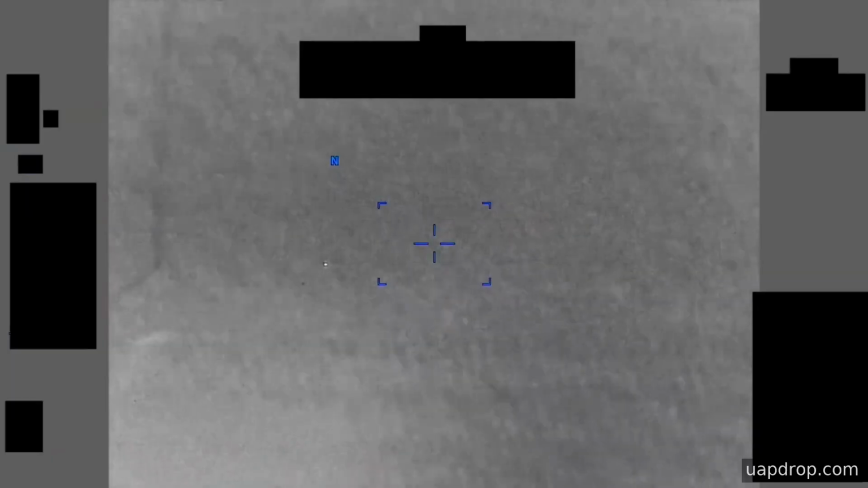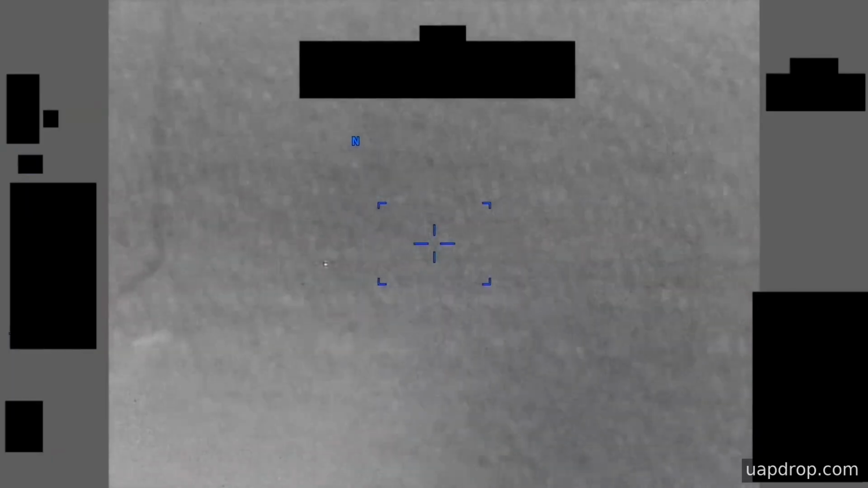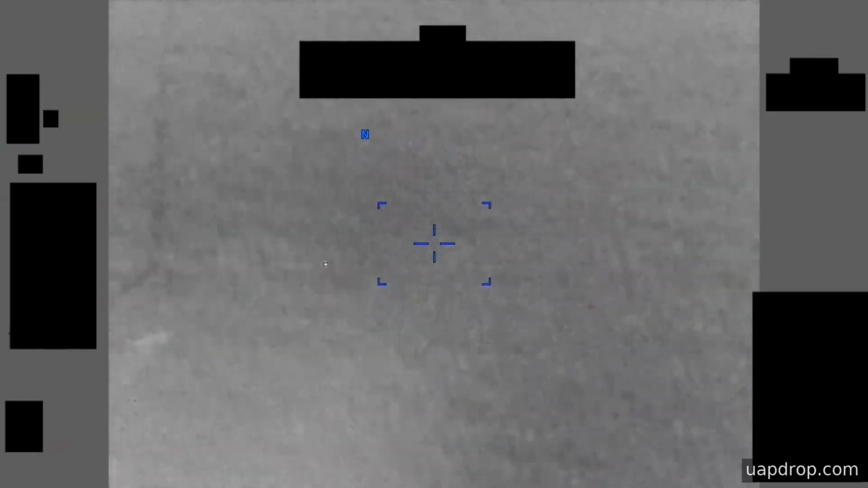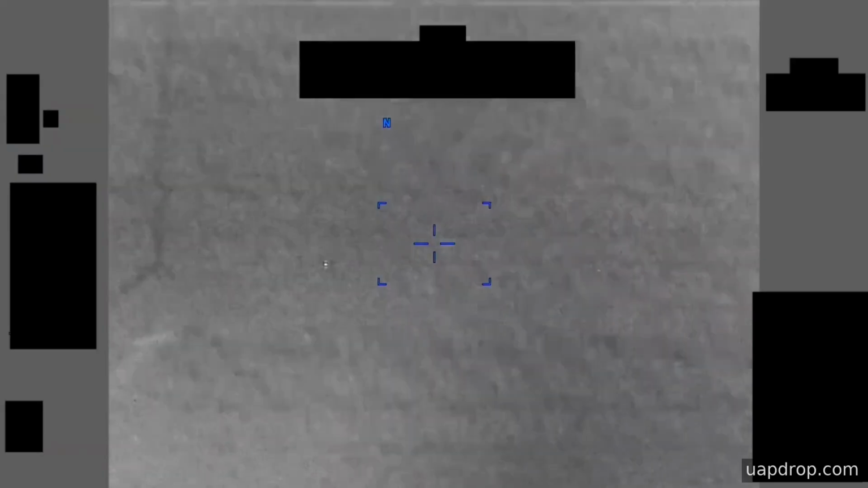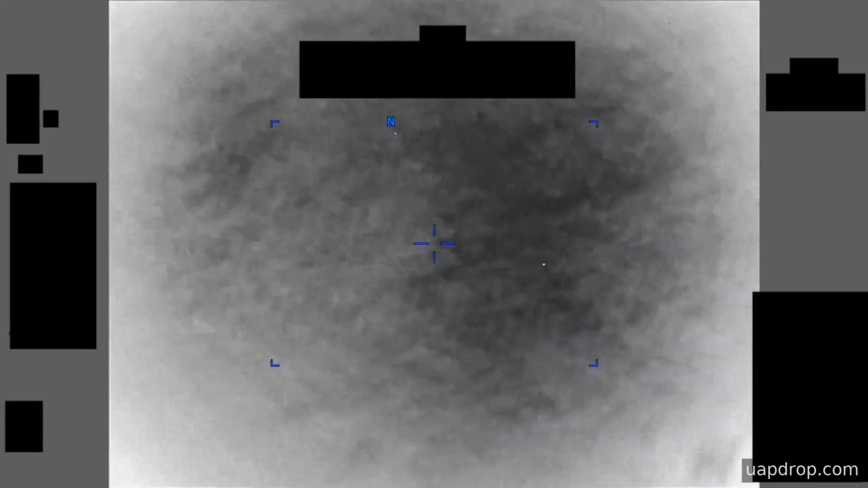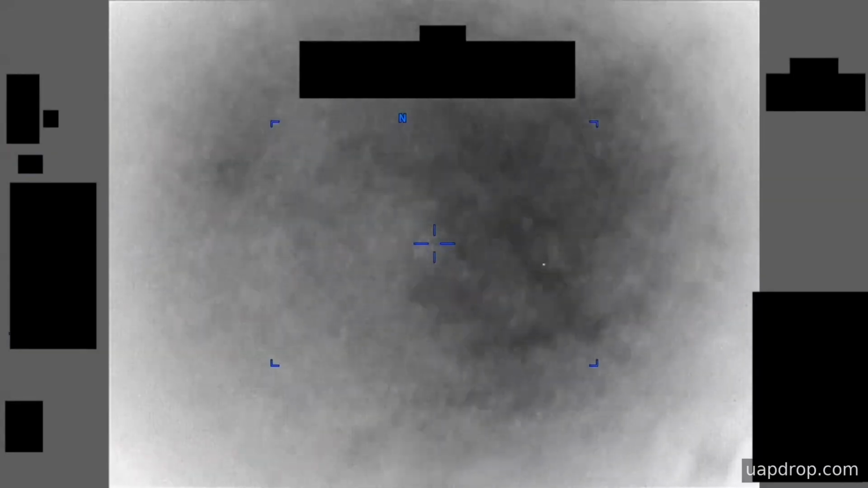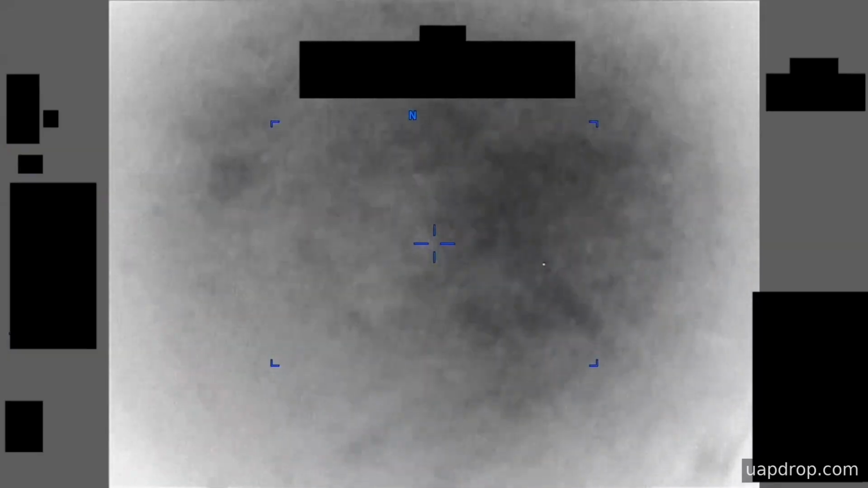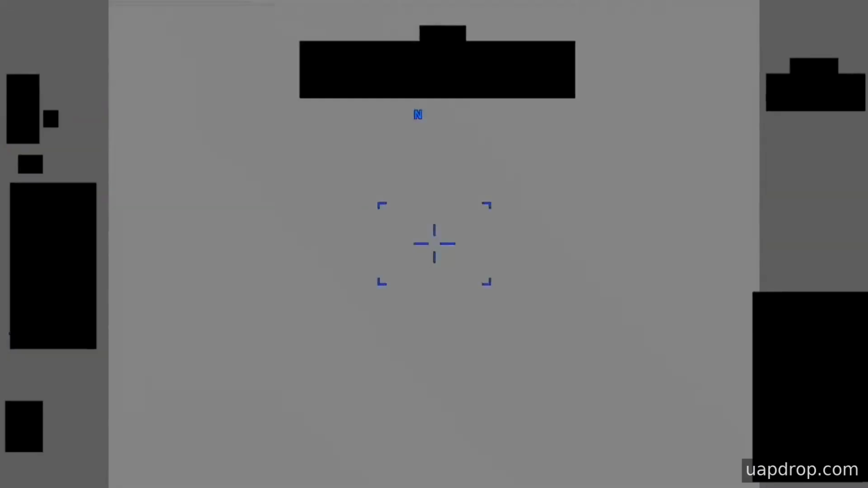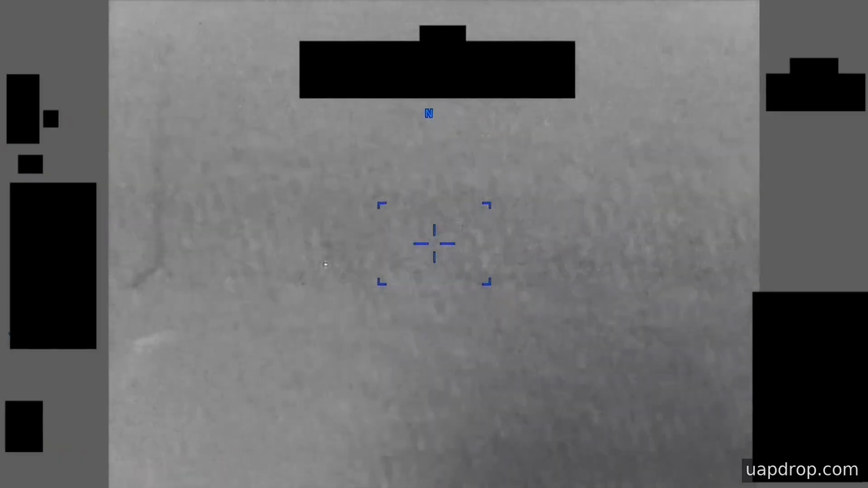Early in the clip, a discrete area of contrast moves into the sensor field of view from the lower left, and the imaging system begins to pan to keep it roughly in the same quadrant. For several moments, the object maintains position relative to the sensor, even as the camera shifts. At times, the area of contrast grows faint against the background and seems to disappear and reappear intermittently, an effect the file describes without making an analytical judgment.